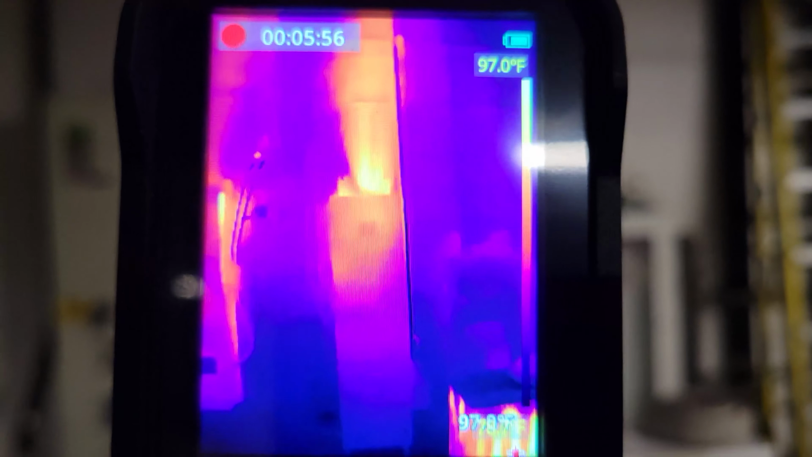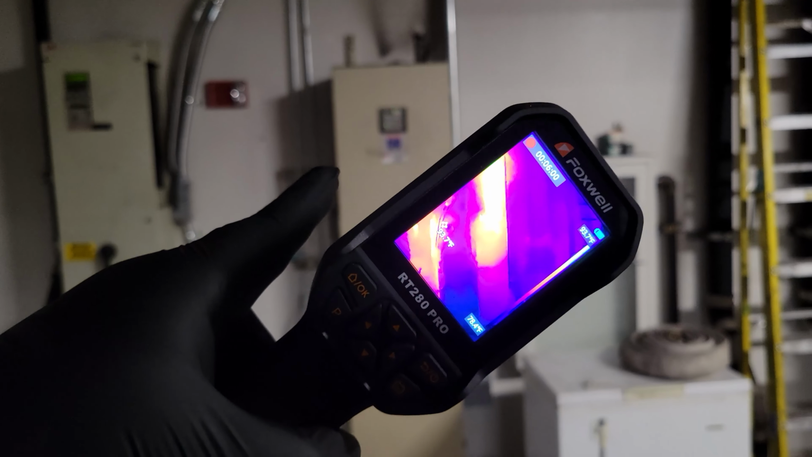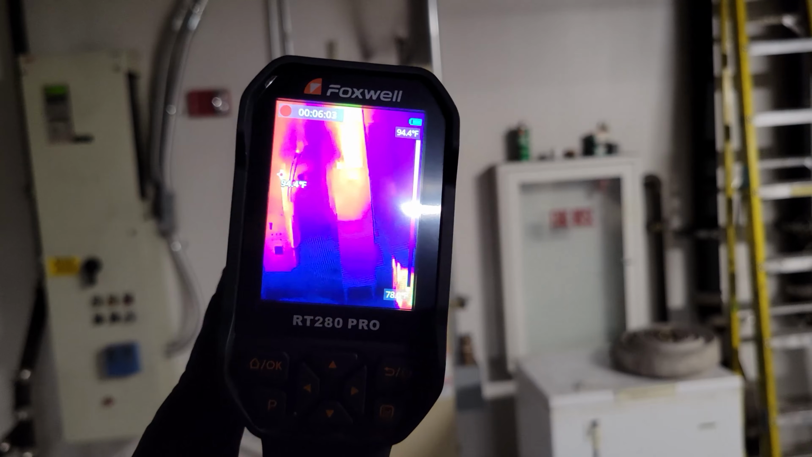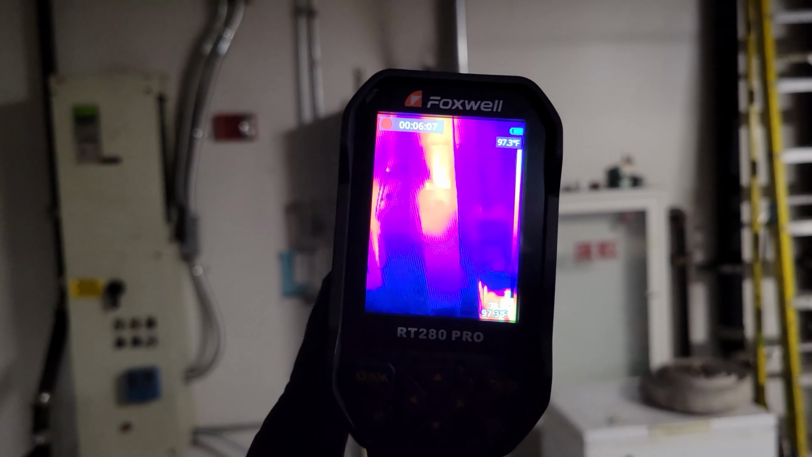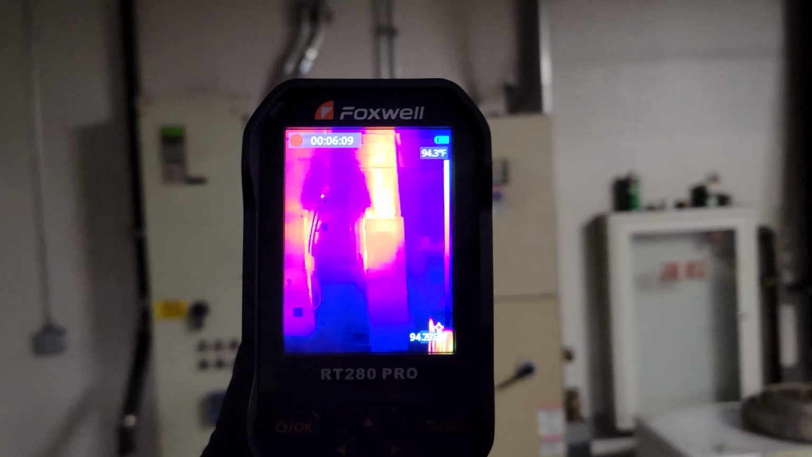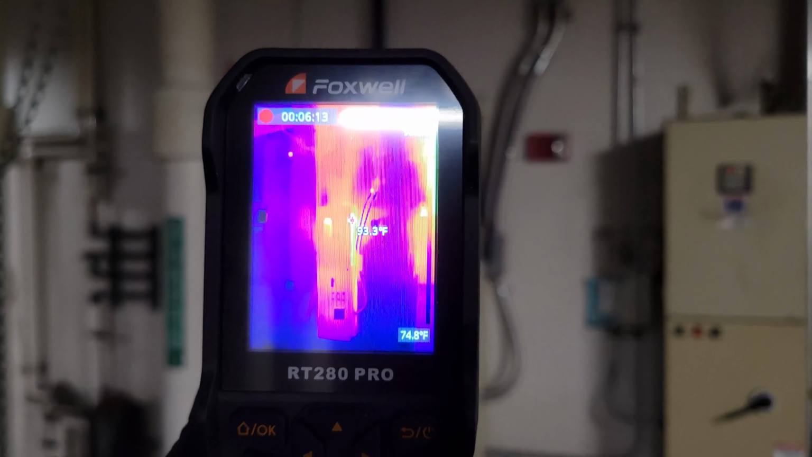If that's cooking, we're gonna have to replace the whole drive, and having this tool, being able to see that problem before it starts, means that we can save ourselves hundreds, probably even thousands of dollars on that drive. All we gotta do is replace that fan before it becomes a problem. And you can see that is another one that is similar, but not that bad.